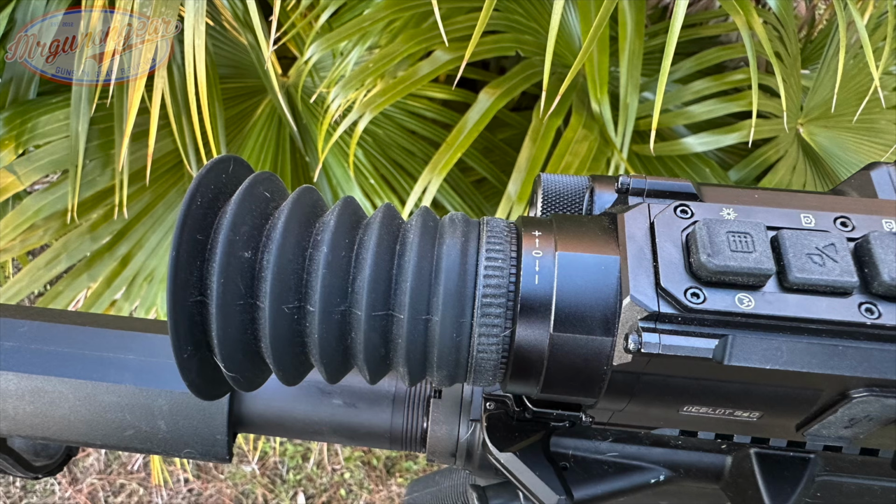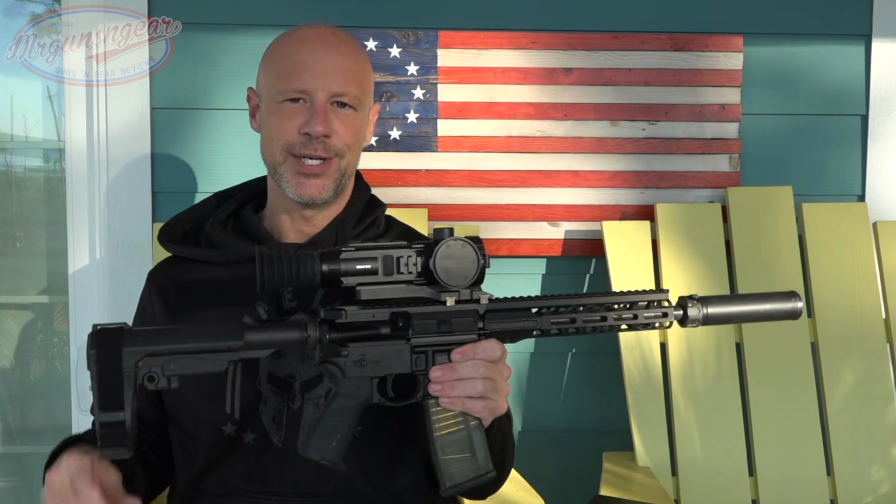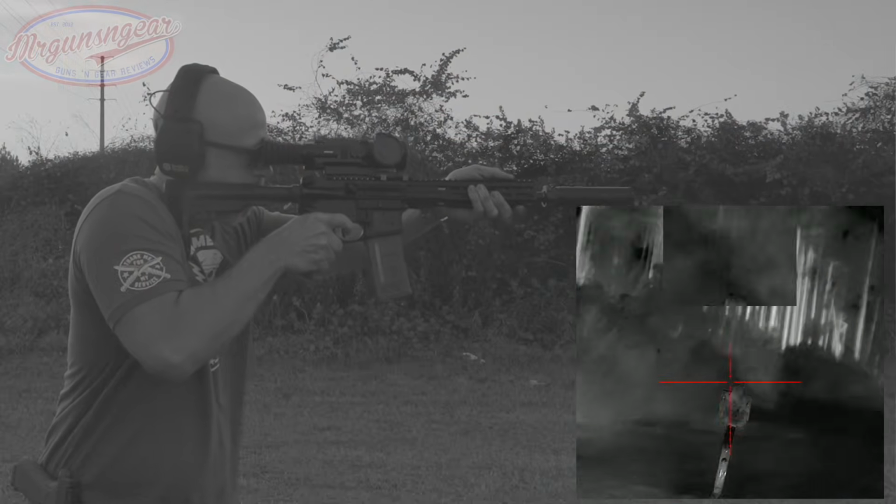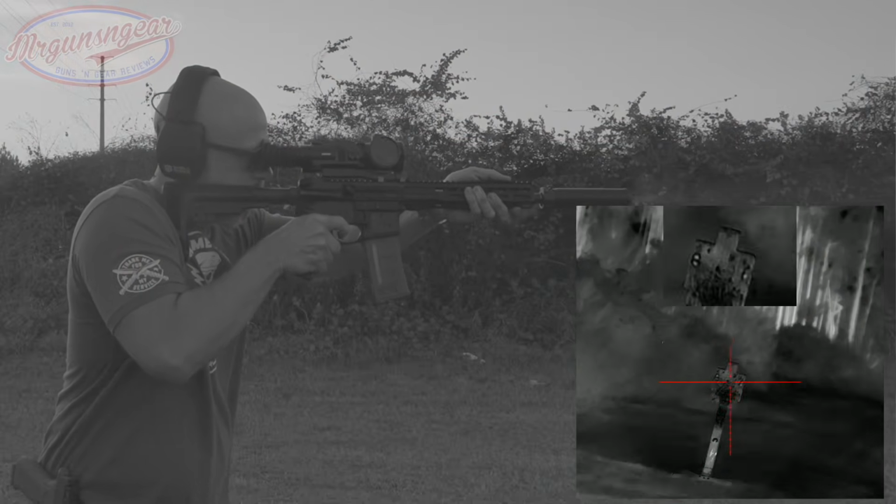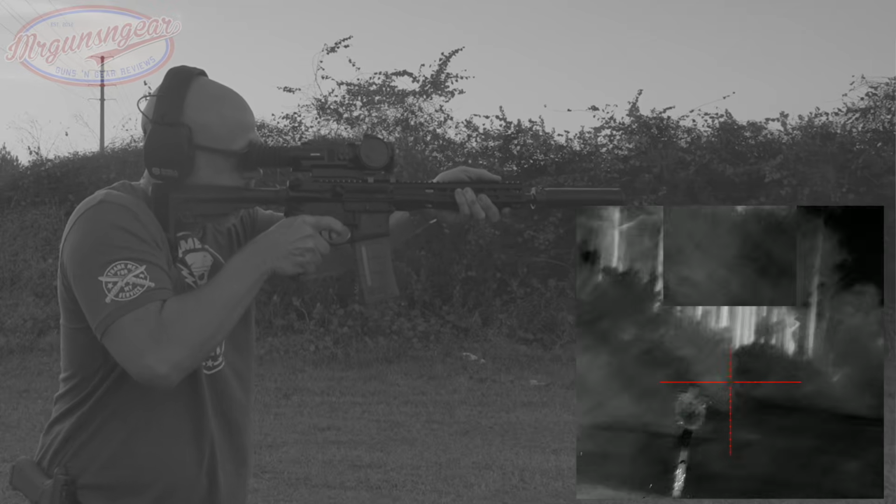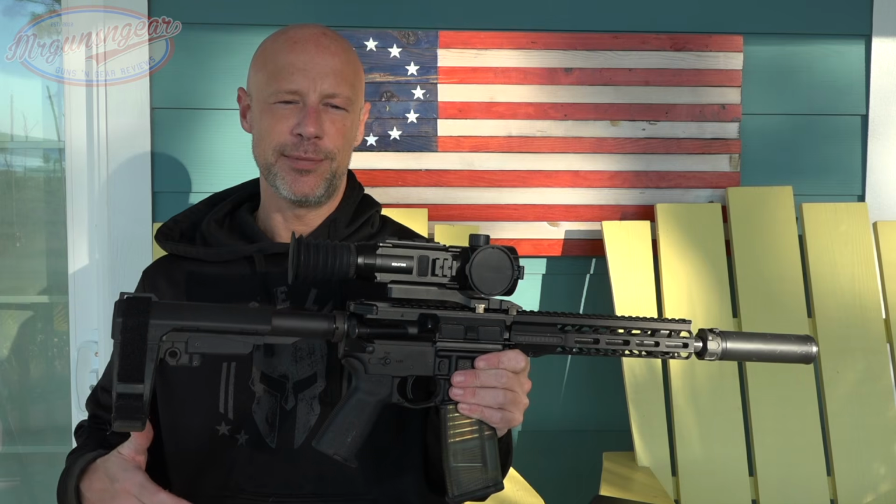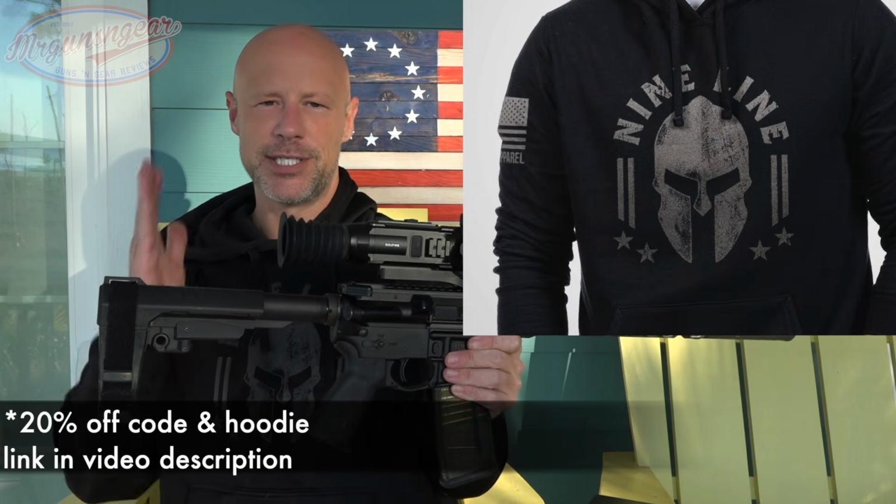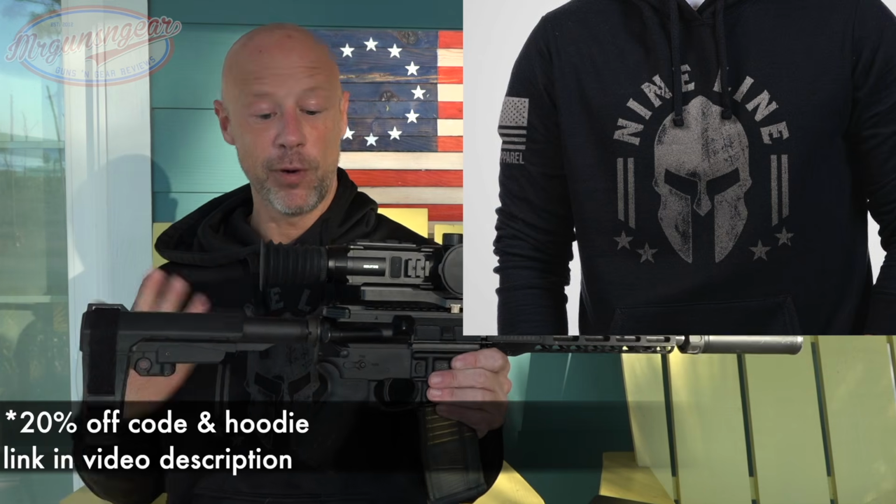However, I personally like it. There's a couple benefits to it. Number one, if you are in a near peer type of environment, it hides the light coming back off the screen on your eye, so that if your enemy has night vision or something like that, it makes you less easy to spot. However, I just find it gives you a little bit better, consistent cheek weld, if you will. It just lets you know where the right position is for my eye.